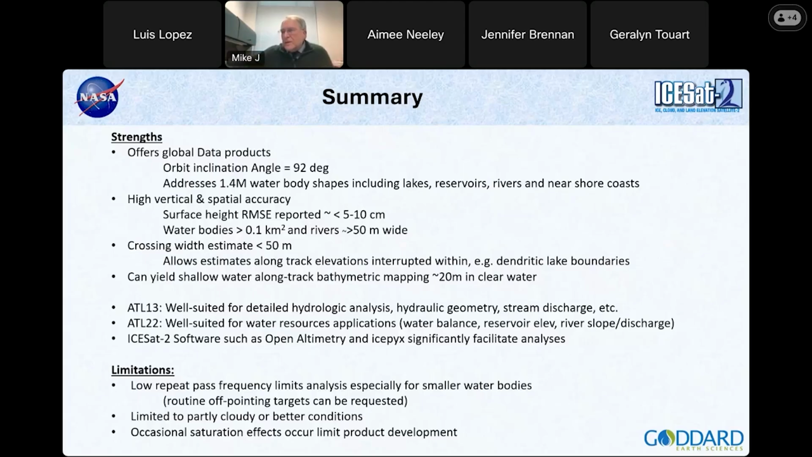We go in, once we hit the water again, we start continuing the estimate of that water. And then we get a mean, we just take the mean of the pixels that are over the water. And we can get a yield of shallow water up to about 20 meters when we have clear water. So these are all pluses.